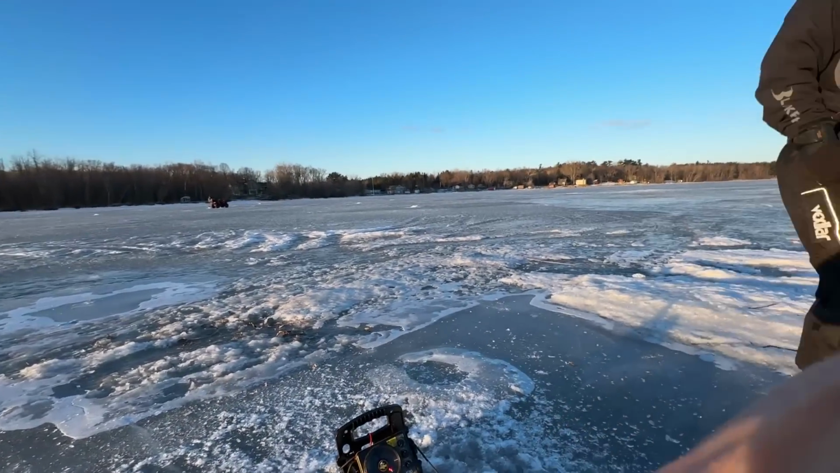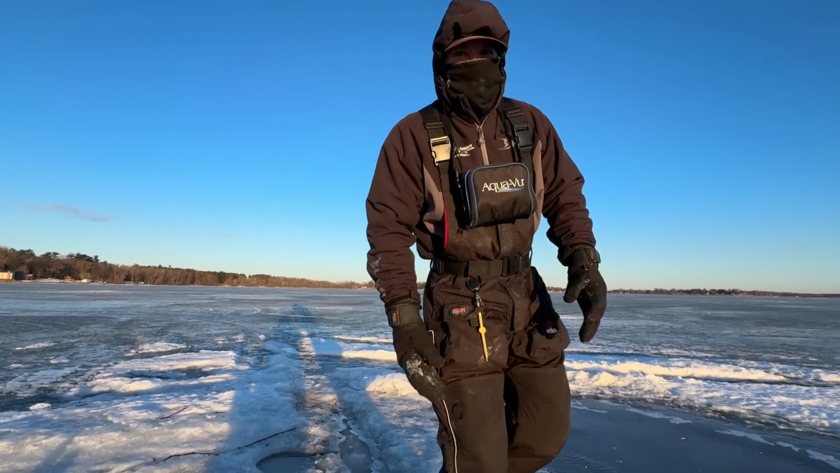Hopefully buddies over there didn't see us. I don't know if they're part of the UPL or if they're just out here fishing, but no, it is so cold.